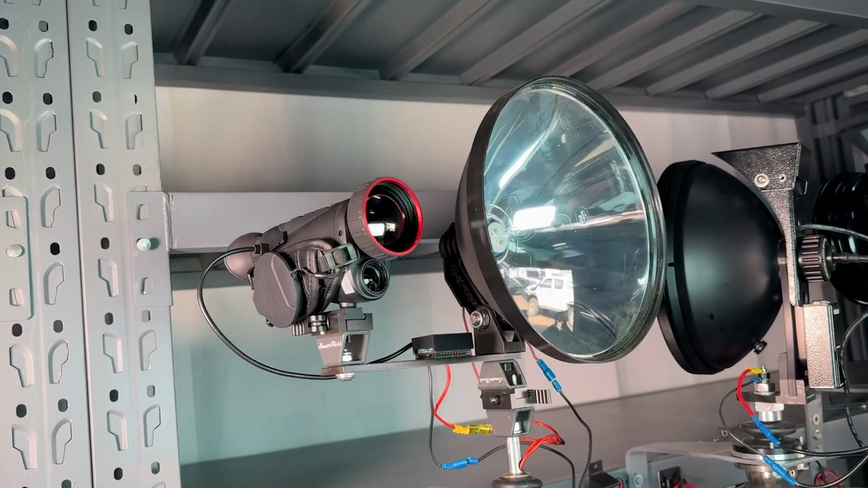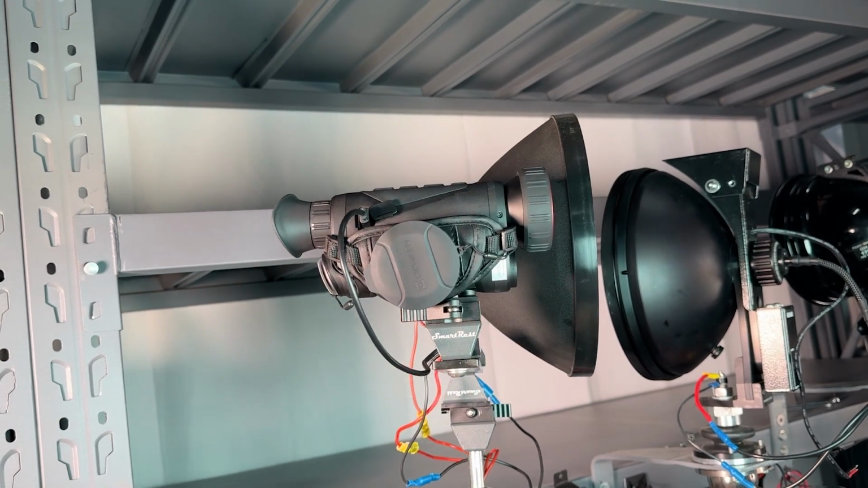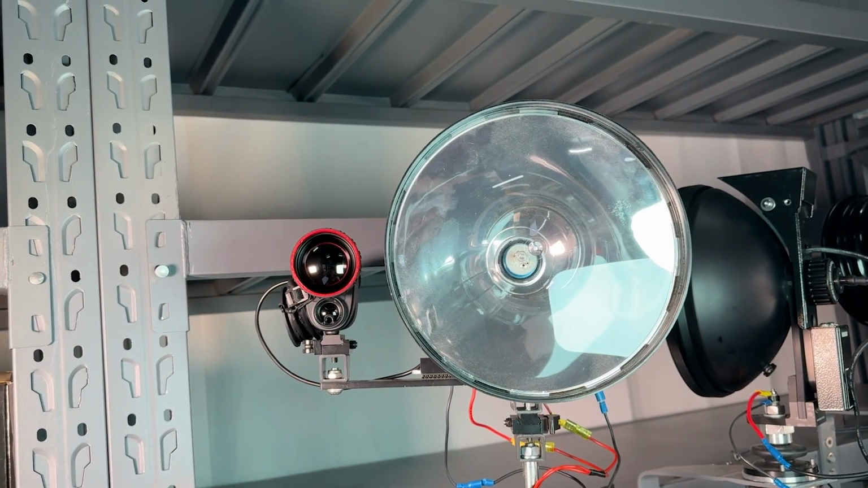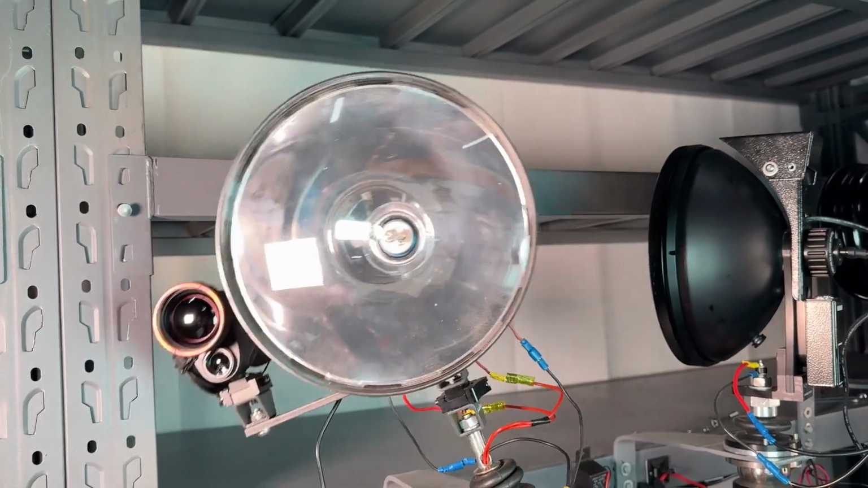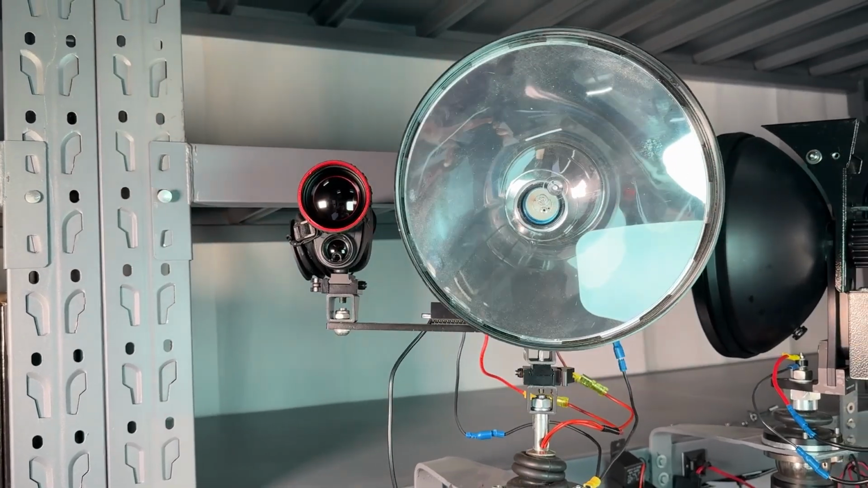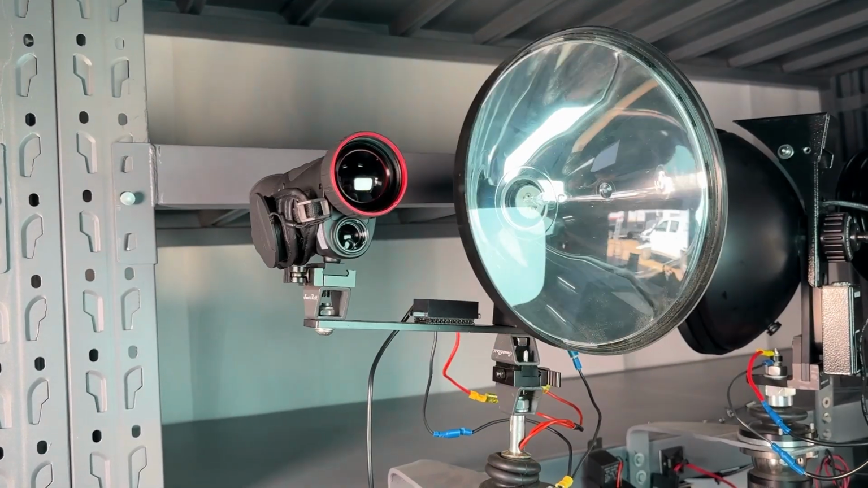The single QR mount allows you to mount your thermal next to your light by attaching the bar to your remote handle bolt under your light. This works great as a quick, cheap solution, but your light will want to fall to one side all the time, which if you do a lot of spotlighting, this can be annoying and straining on your arm over time.